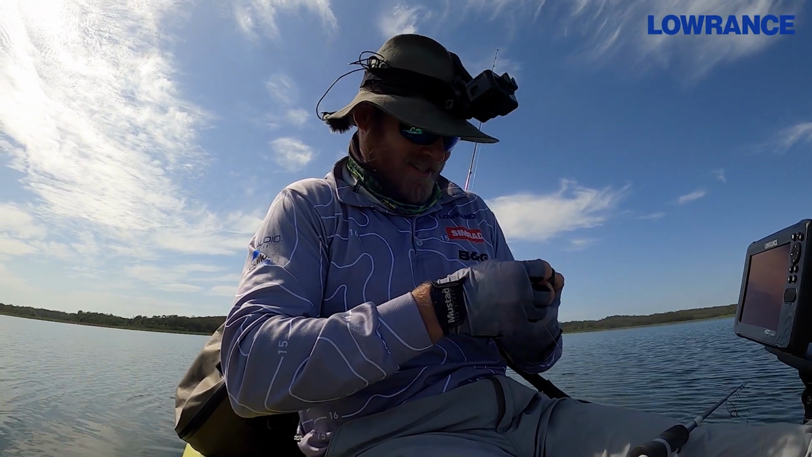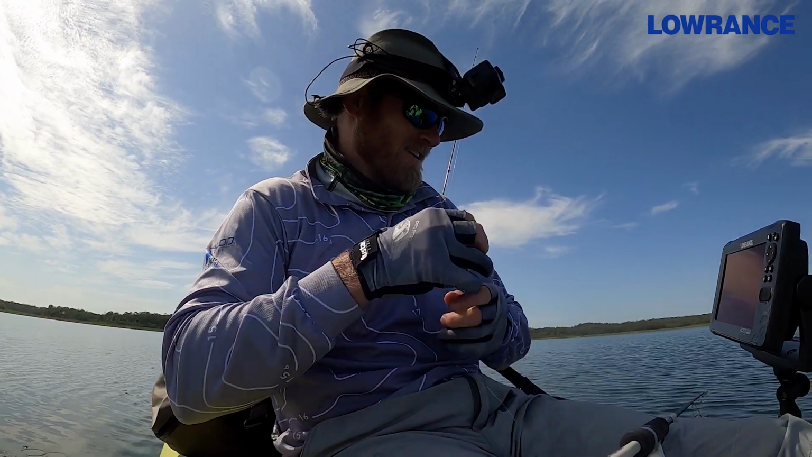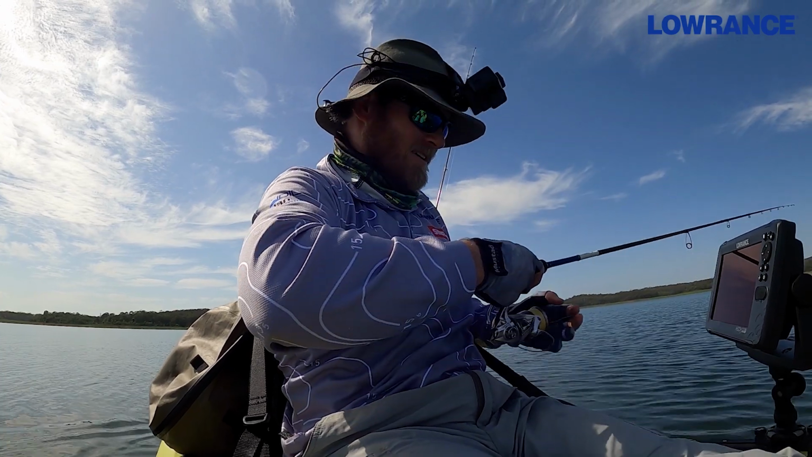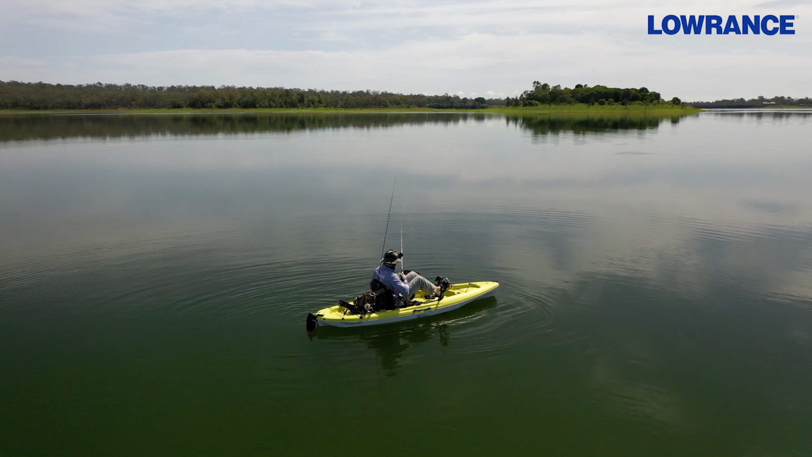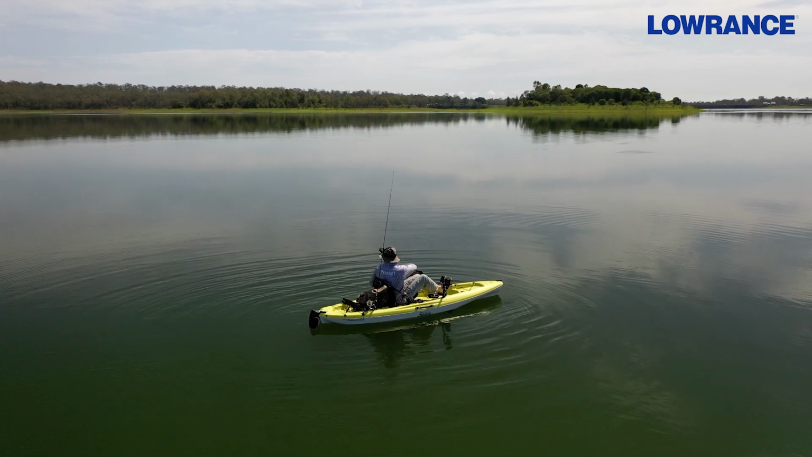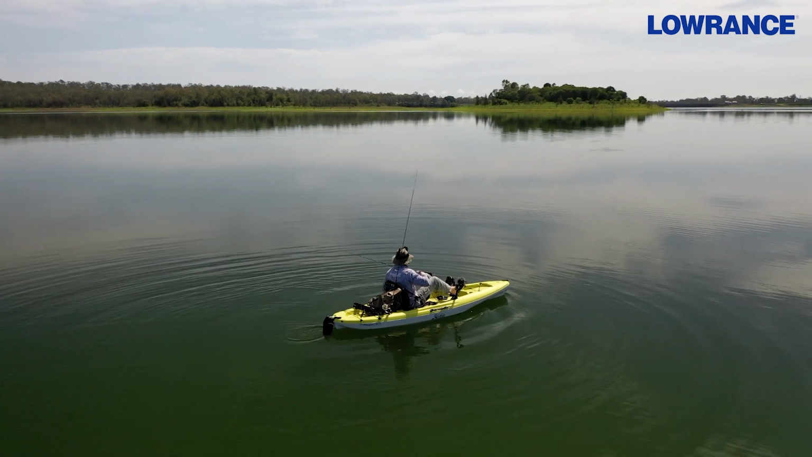But I reckon I can do better than that. He can go back. There's plenty more fish on the sounder here. See if I can't tempt one of his older brothers. Well, these guys don't want to eat a jig. Just have to get them on the troll. Nice little deep diver. I reckon we'll bring them undone.